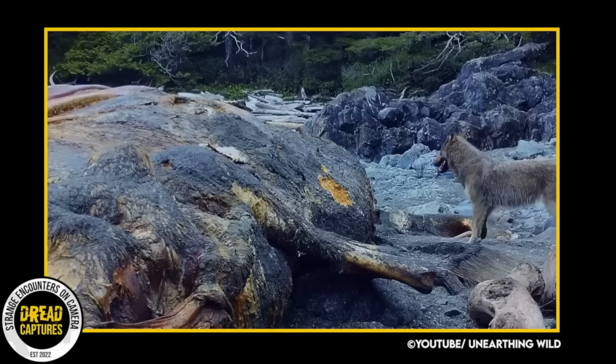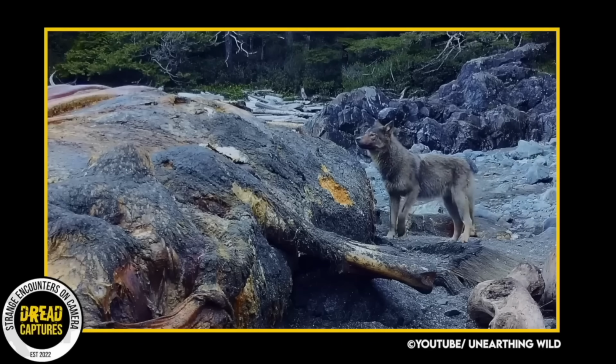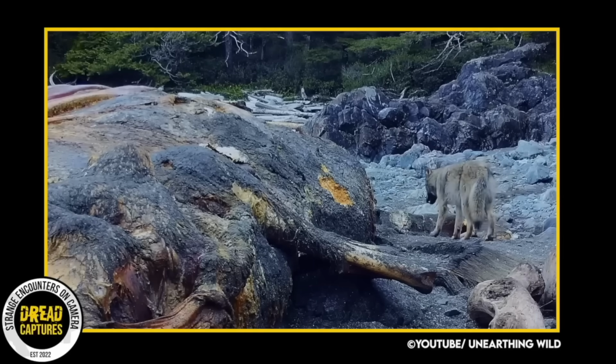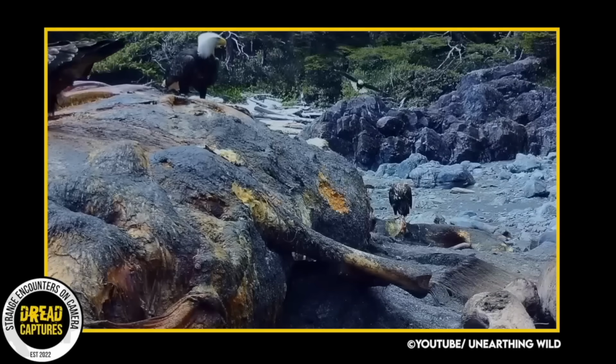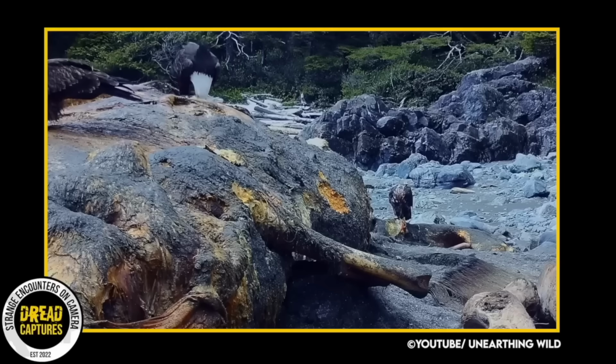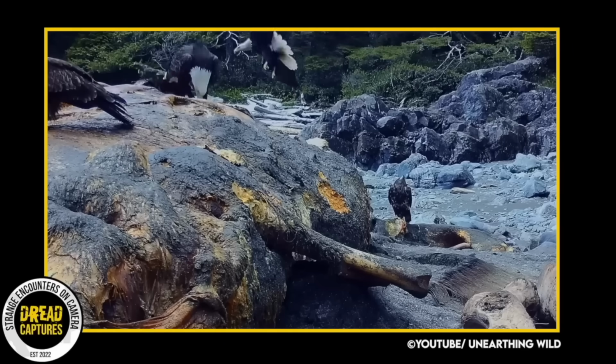Now, first of all, this wolf is beautiful. A healthy wolf, its face and neck with some darker browns and black in it. Wow, she's gorgeous. She pulls and nibbles before giving way to some bald eagles. The national bird and symbol of the United States of America, representing freedom, patriotism, and strength. The eagles get their fill of whale meat before flying off.